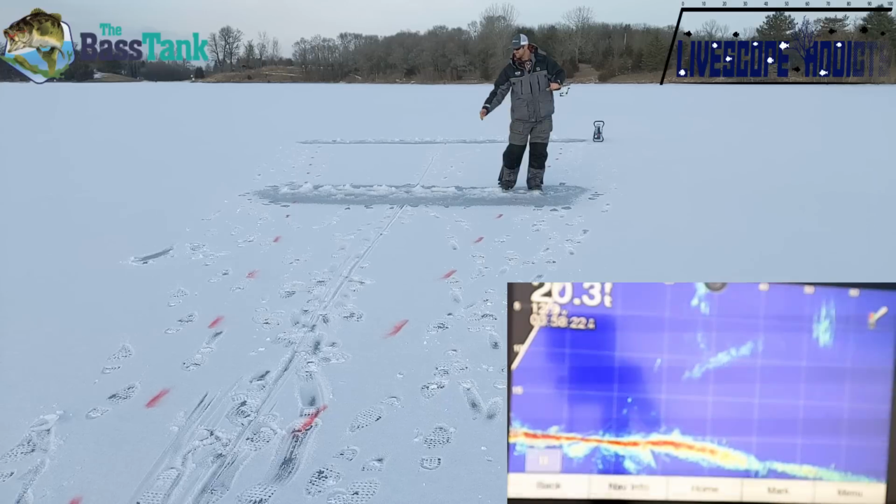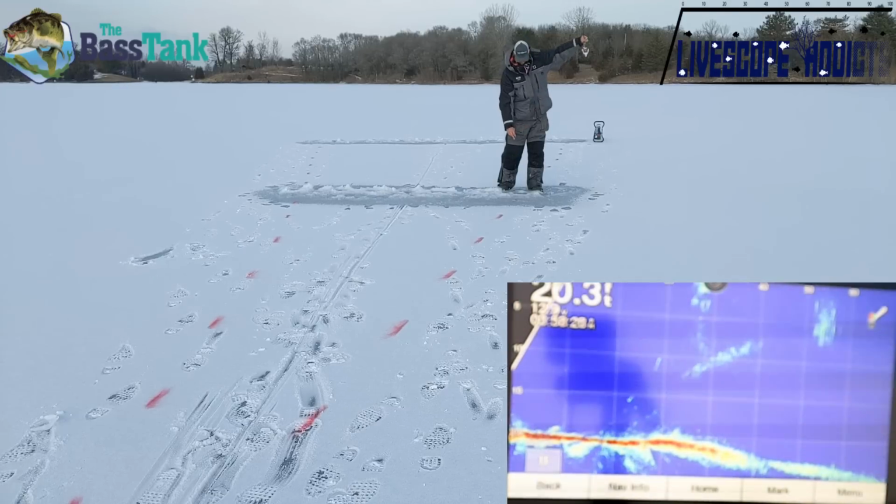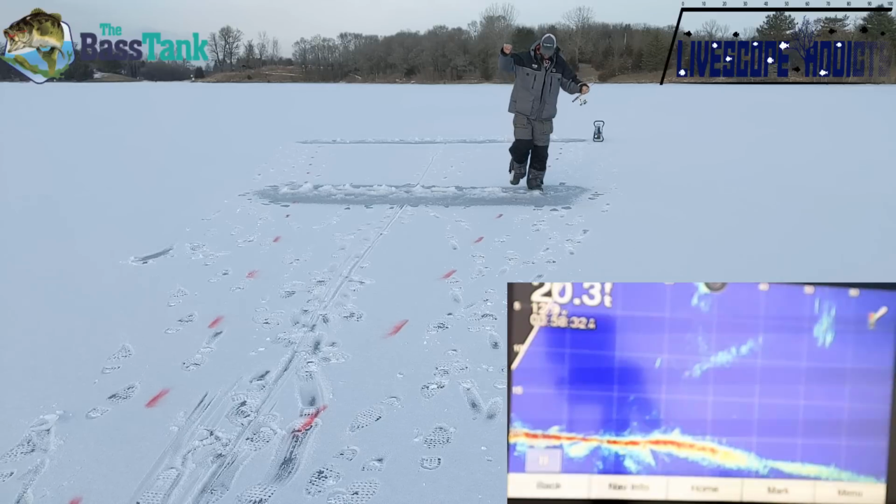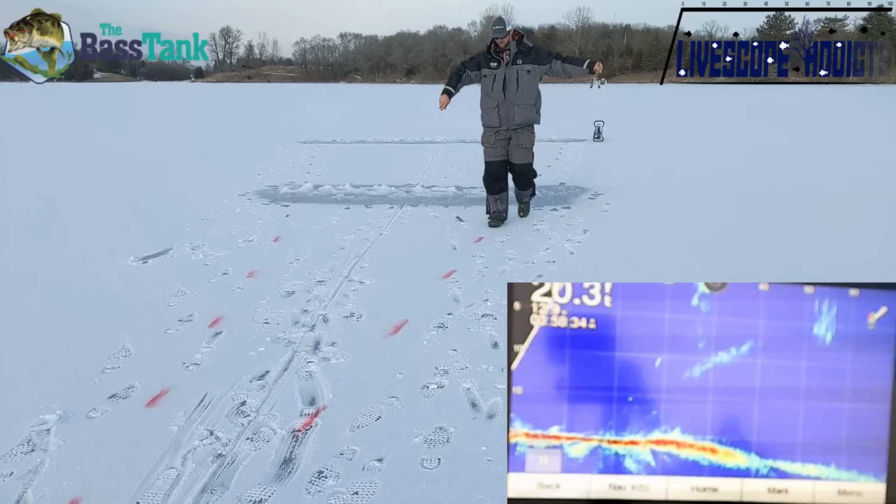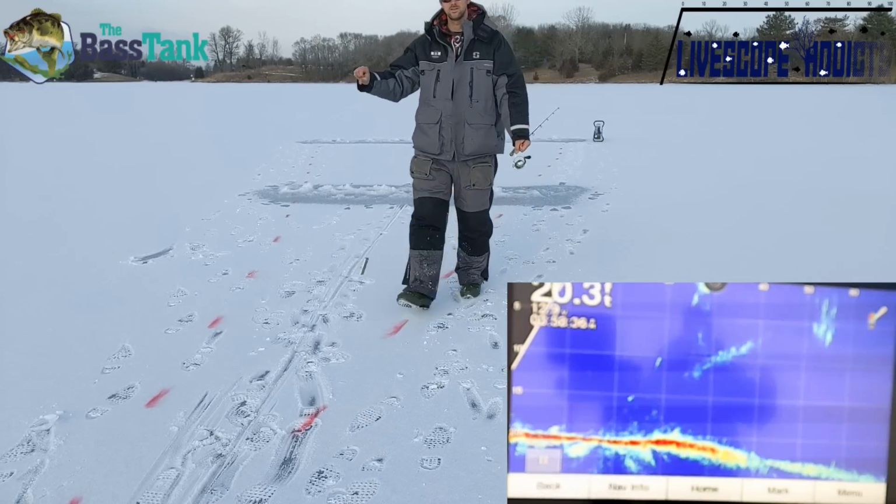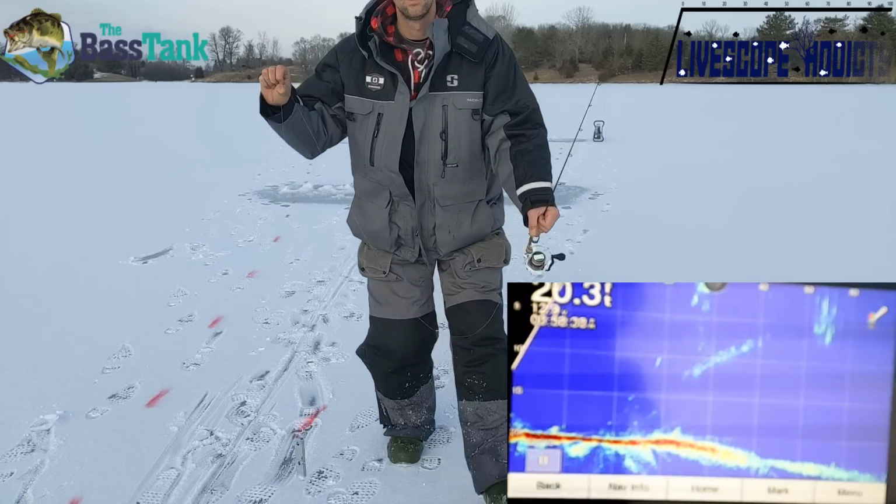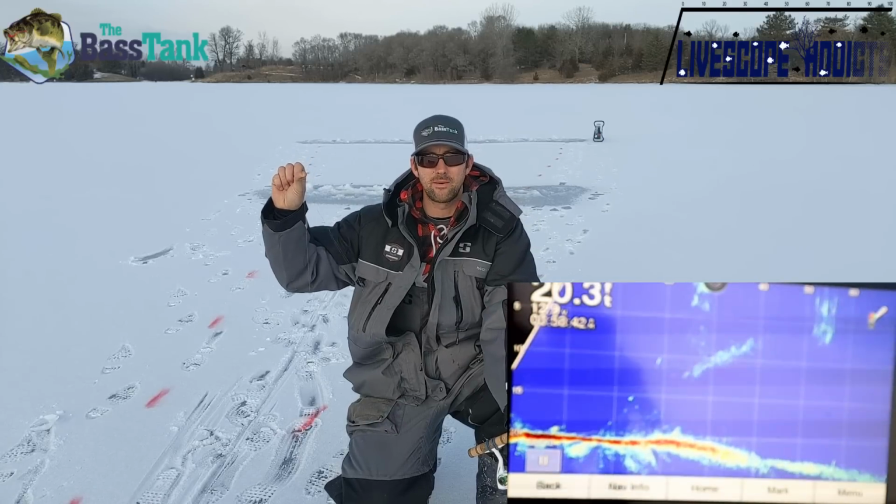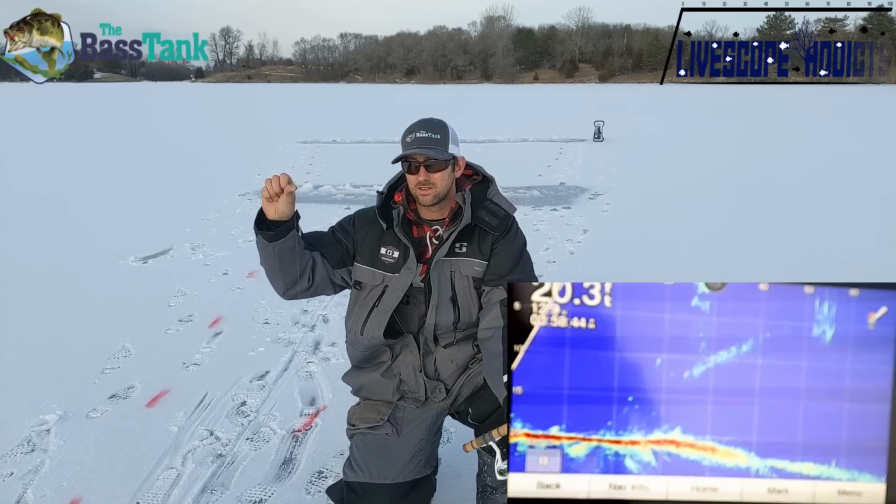So that is 4.5 feet off of center. At 25 feet, that's 4.5 feet off of center. You can still see that bait. So far 20 degrees looks like it's pretty true.